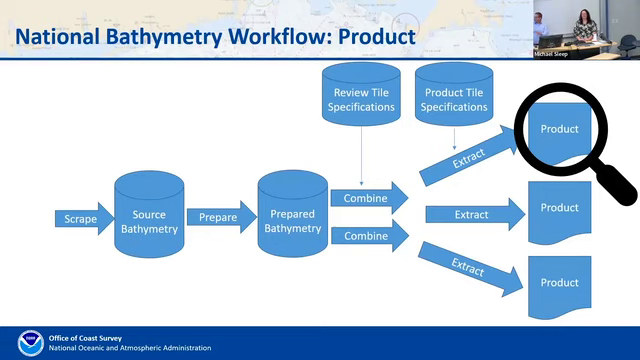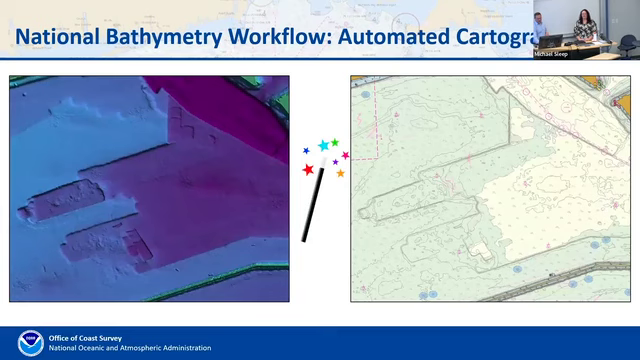Just to think about the tail end of our process, the products that we're producing. Automated cartography. This was the Marine Charting Division in collaboration with some folks here. They were at the Canadian Hydrographic Conference and won the student award for trying to automate a cartographic product. That included Noel Dyer, who is carrying the torch on automating cartography within Coast Survey. This is really interesting to the NBS because it gets at the vision of what the NBS is supposed to do.